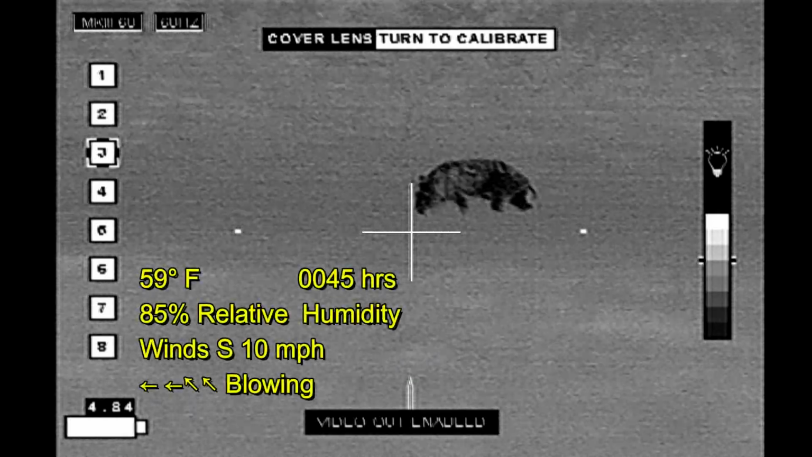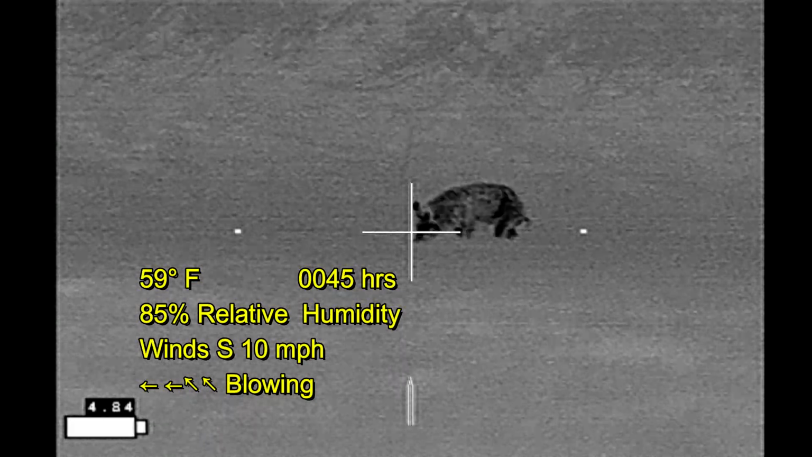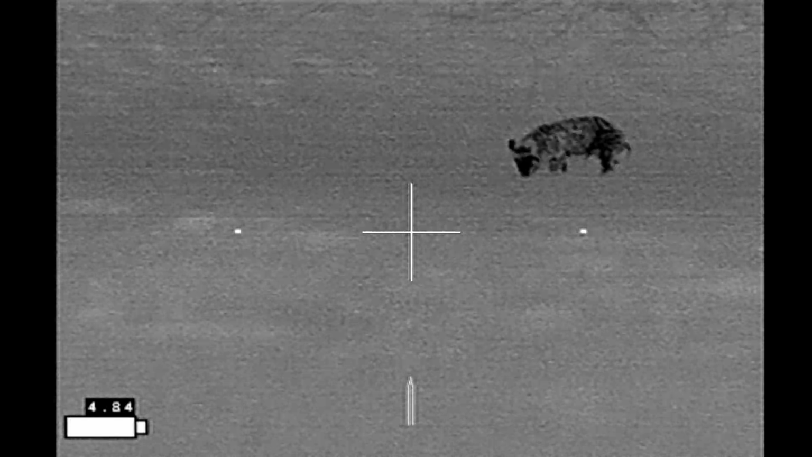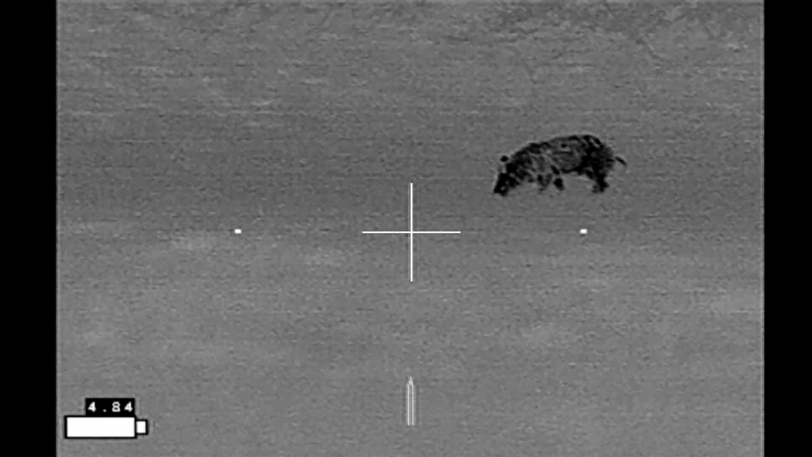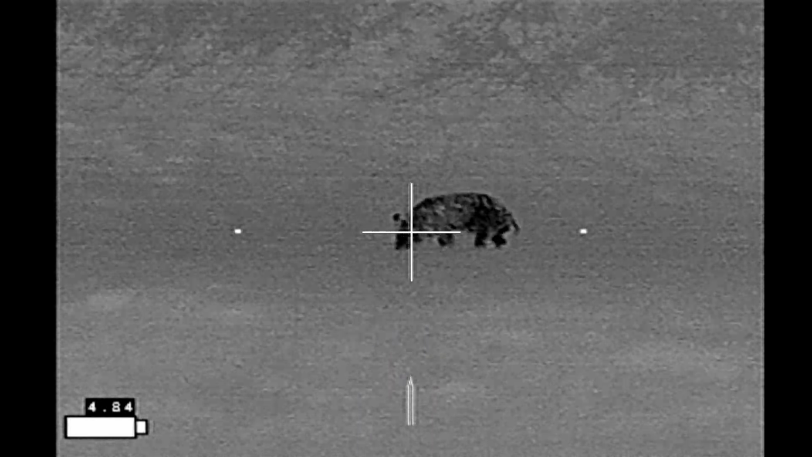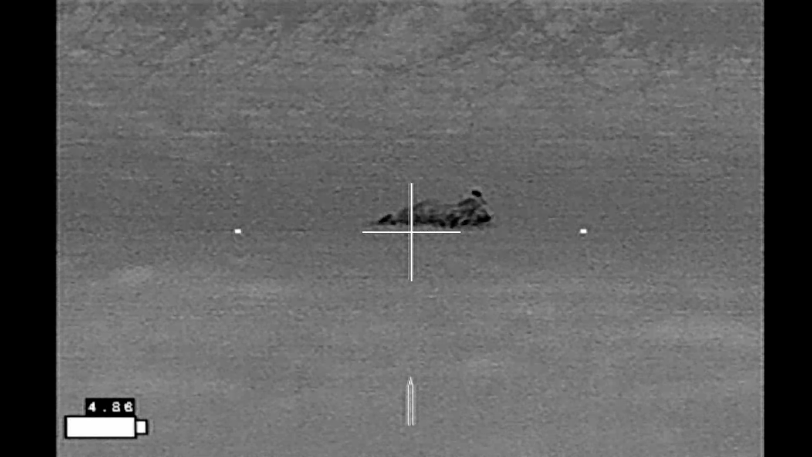And it's just a lone boar there underneath an oak tree rooting up the ground. I assume looking for acorns. He's not moving around very much, so this will be a nice, easy shot to put him down quickly and ethically.